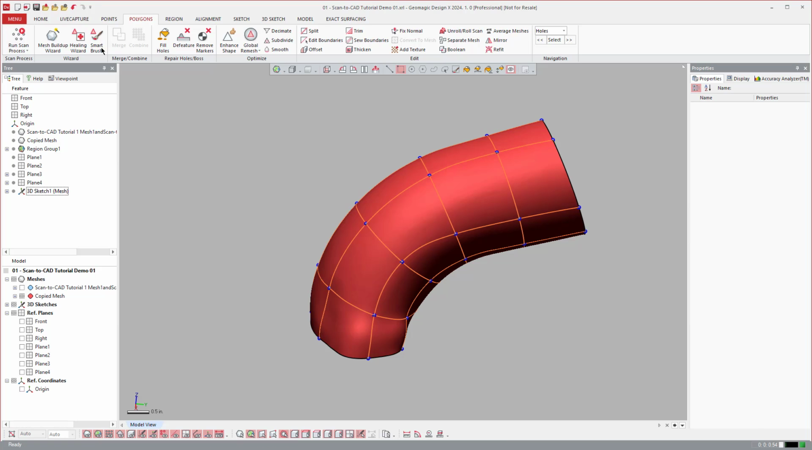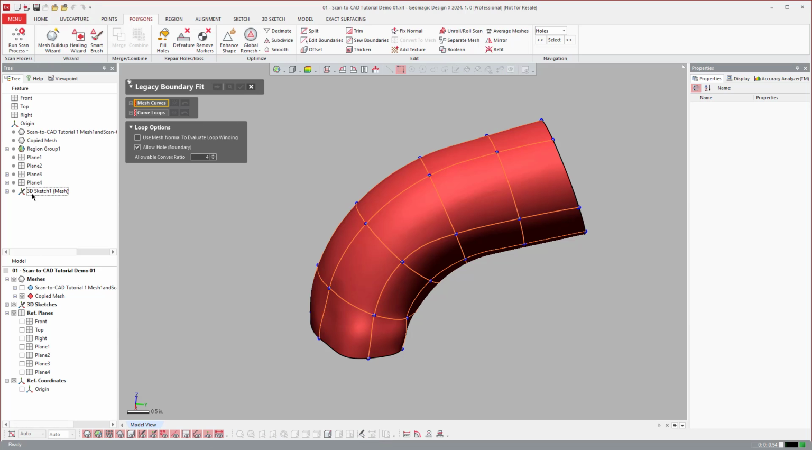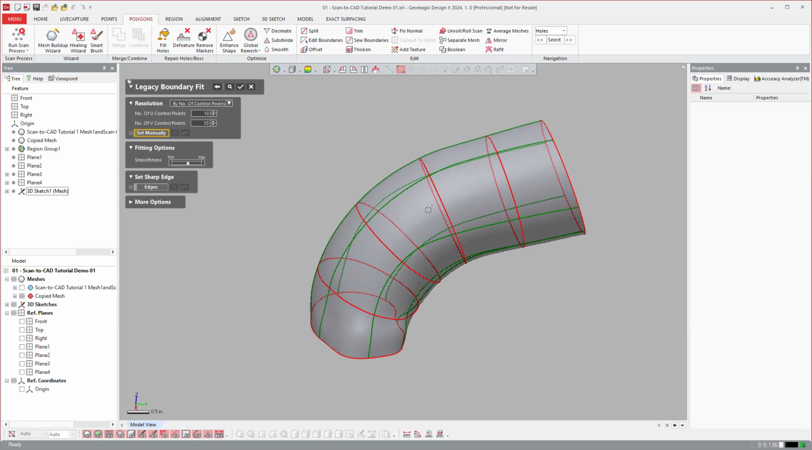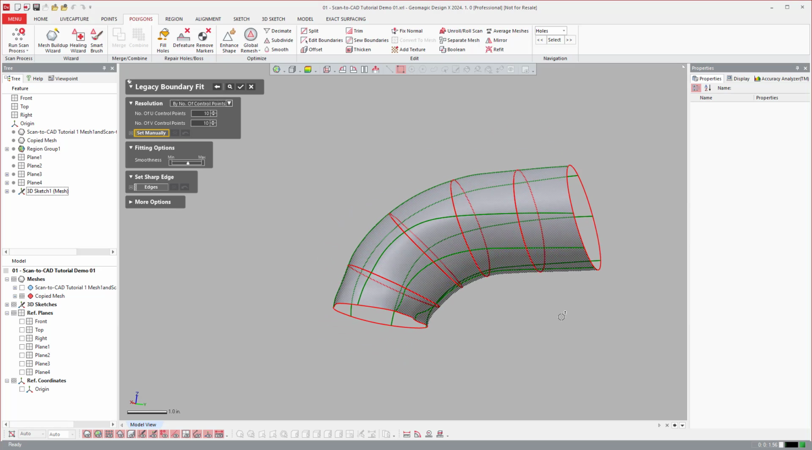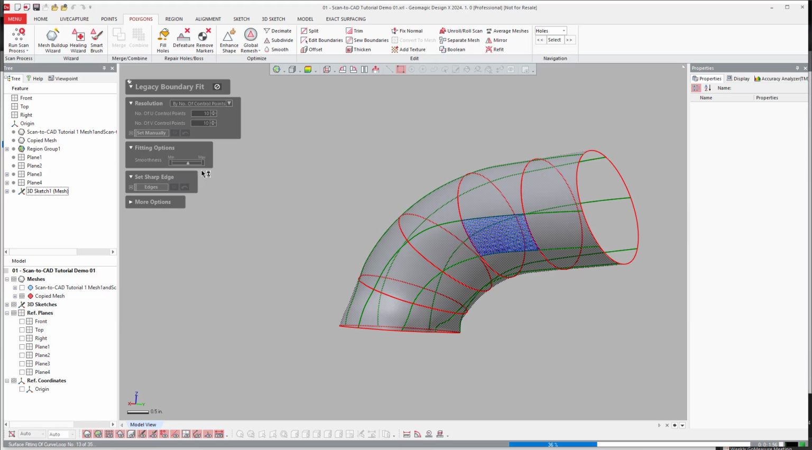Always save. And then come over to menu, add-ins, boundary fit. And if you just click on the 3D sketch network and hit next, you'll see that as long as they're four-sided, it'll automatically figure out how to fill them all. And you can add the resolutions here, and you can adjust the smoothness, all of that. And this is editable, actually. It will remember the settings here once it finishes.